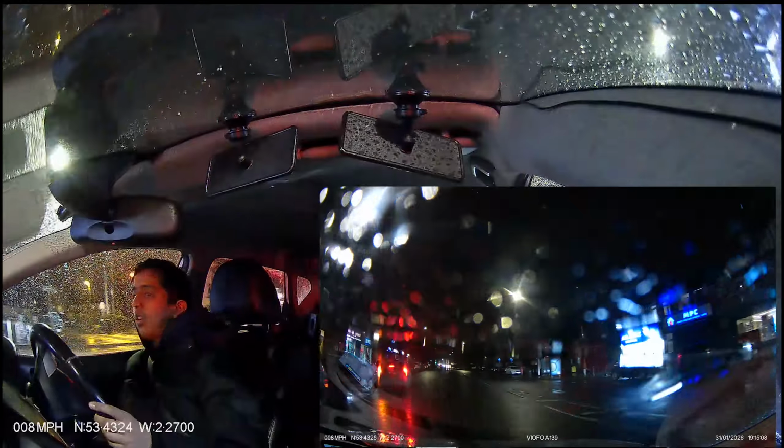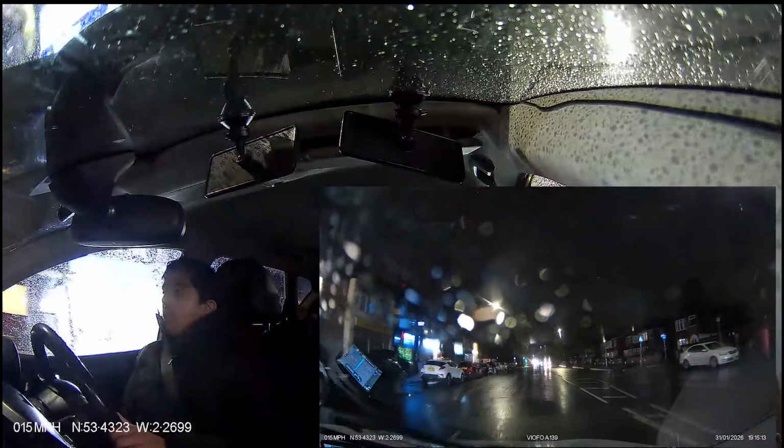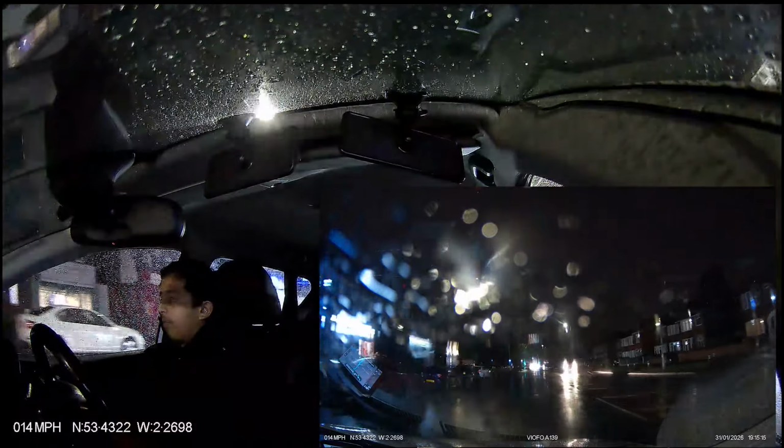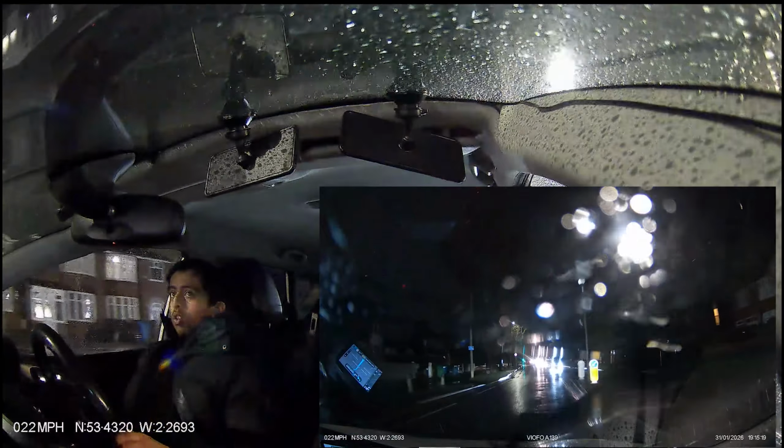And turn right now. Yes, boy. That's a very good one. That's a very good 30 miles per hour one. That's very, very good, mashallah. Yeah, 30 miles per hour. Well done. You remember everything.